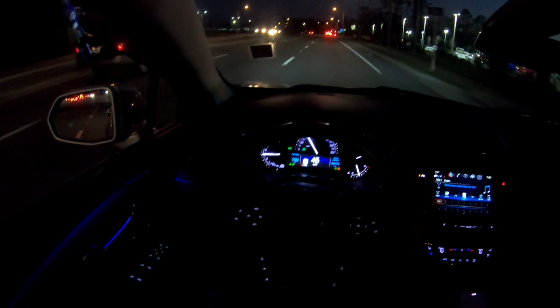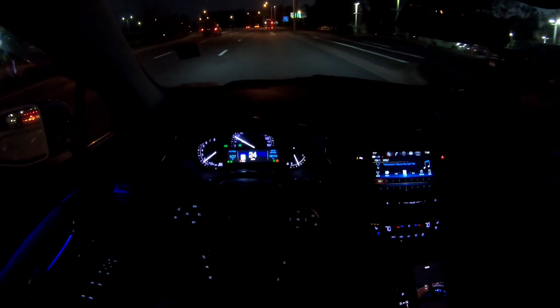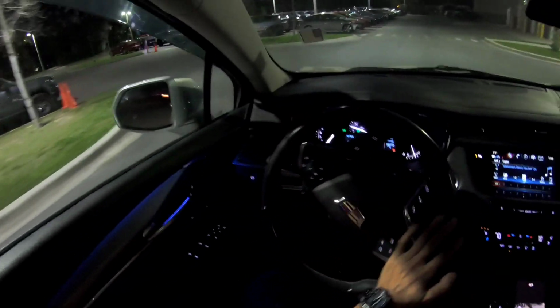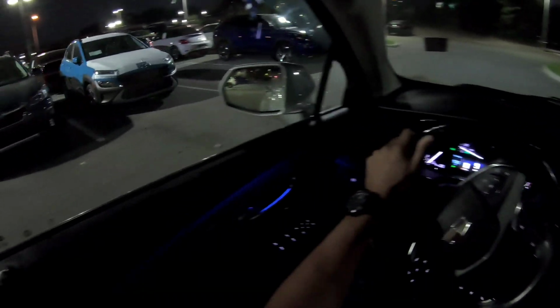Definitely changed the engine sound. Sounds way different than the older SRX this replaces. Brake test, quick turn in. Very nice touches, Cadillac. Very nice touches. Always on point.